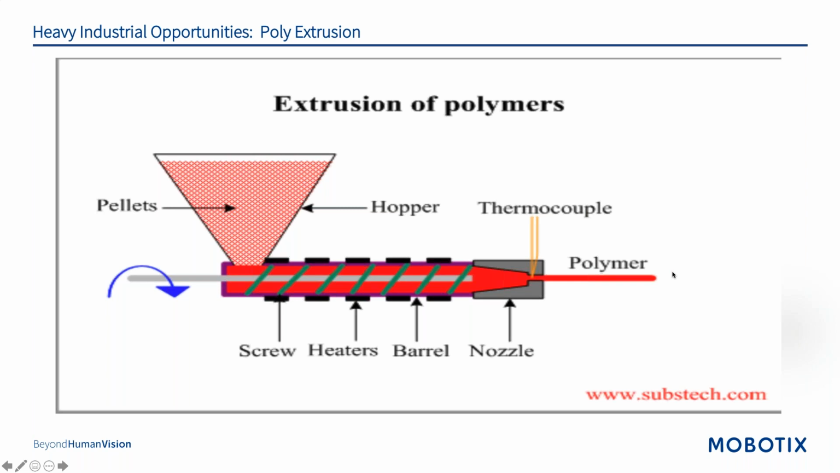Pipes and tubing for plumbing and different applications, weather stripping, fencing and deck rails, plastic films and bags, shrink wrap, thermoplastic coatings. The carpet industry is a big one, because they extrude fiber out of polypropylene and other things, and that's what they make it with. Vinyl sheet and flooring products, and the list goes on and on.